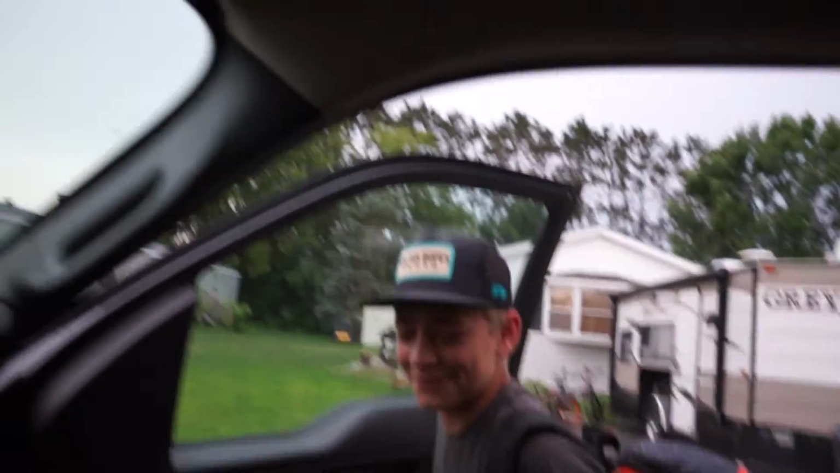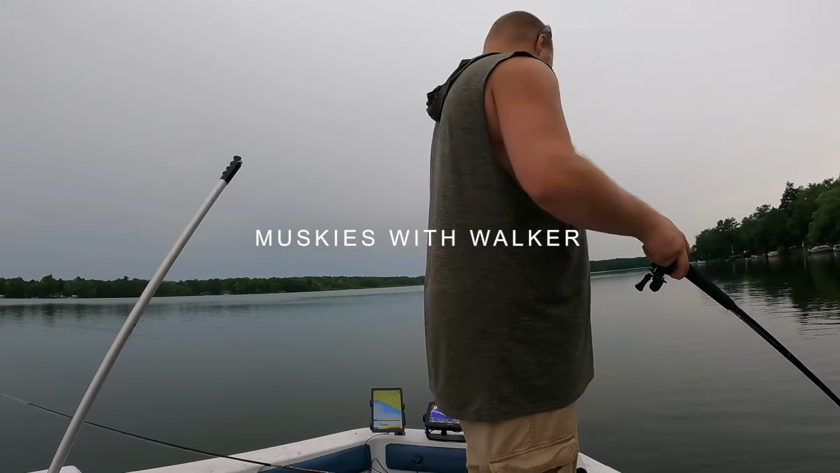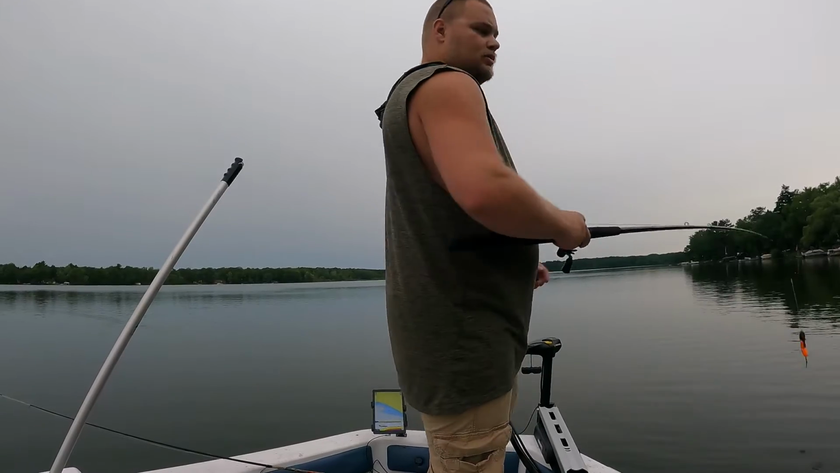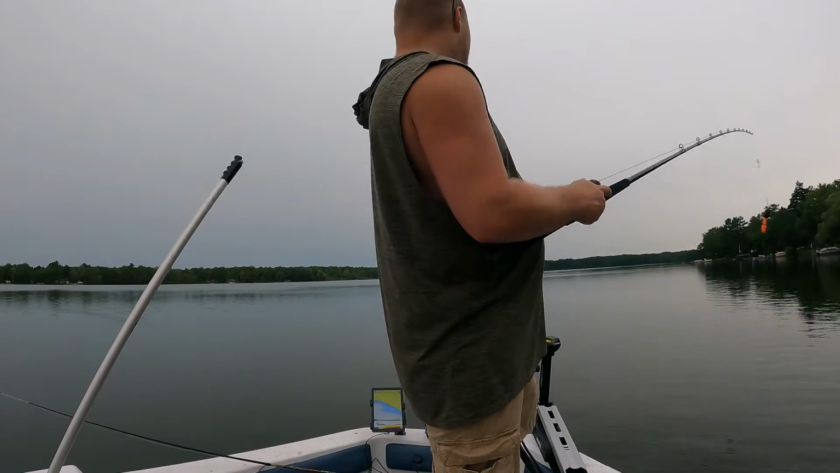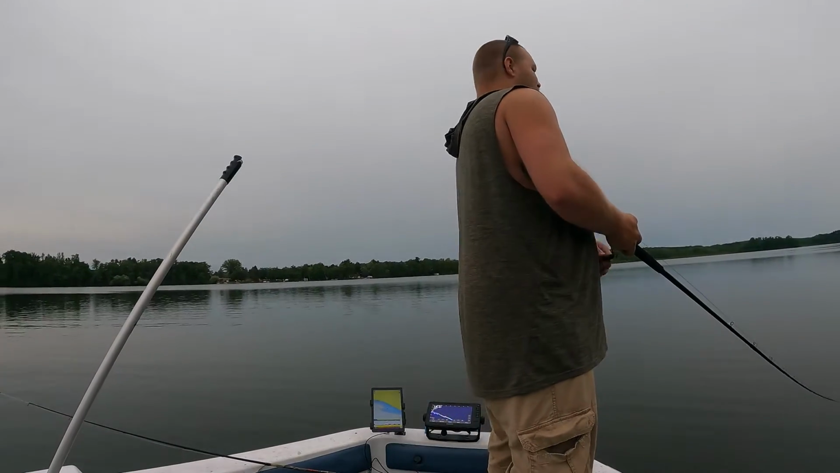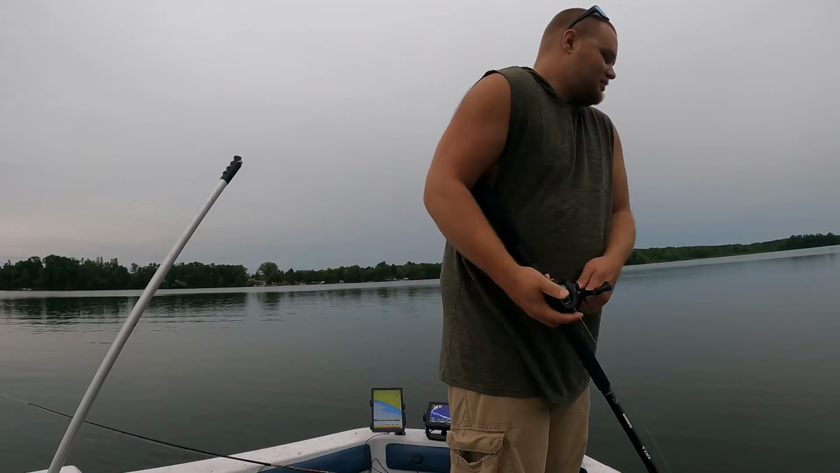Wait, so you're telling me when I jump off a dock, there's muskies? Oh yeah. That's scary. Oh, right in front of you. Muskie, not even kidding. Straight in front of you. That ripple. Did it porpoise? Yeah. Cast at it. It was huge. Like, its fin was the size of my hand.